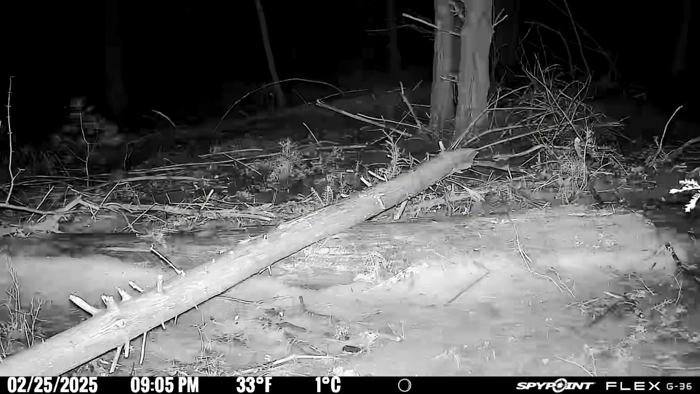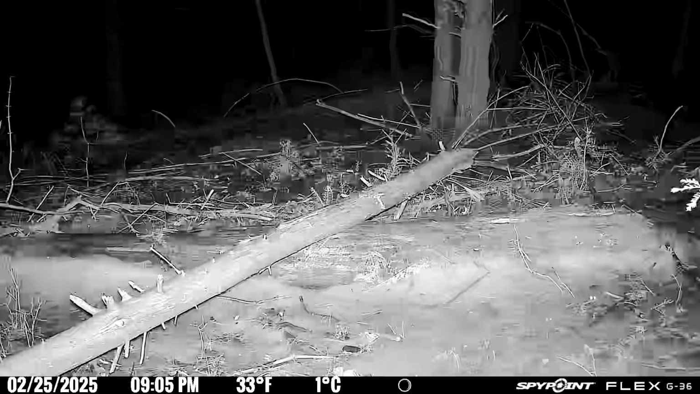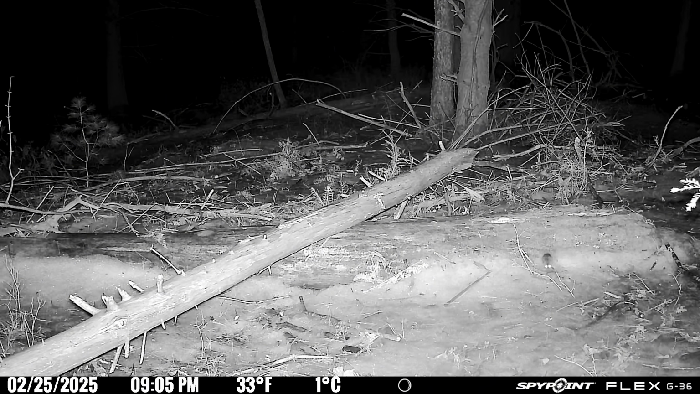Now, when we were first reviewing this footage, we thought this was just an empty clip of nothing in it. But if you look a little bit closer, right in the log where the fox has been digging, there's a little mouse there. You can see his eye shining, and I'm sure he's just down there stuffing his face full of syrup. Here he is a little bit easier to see as he's running around on the log.